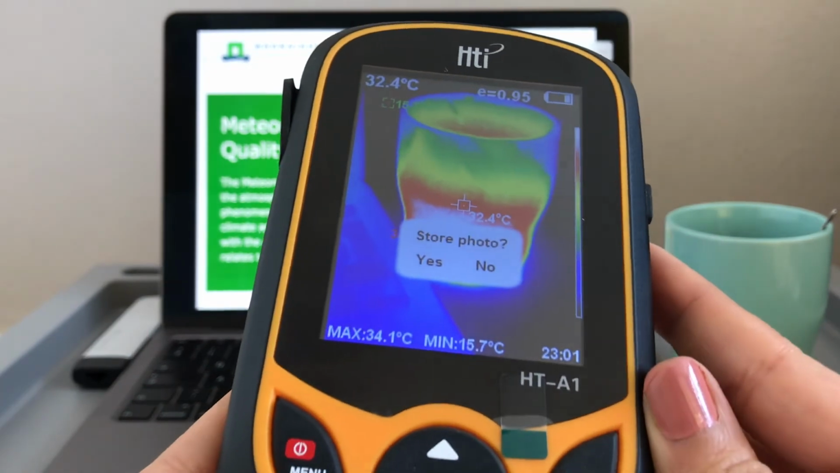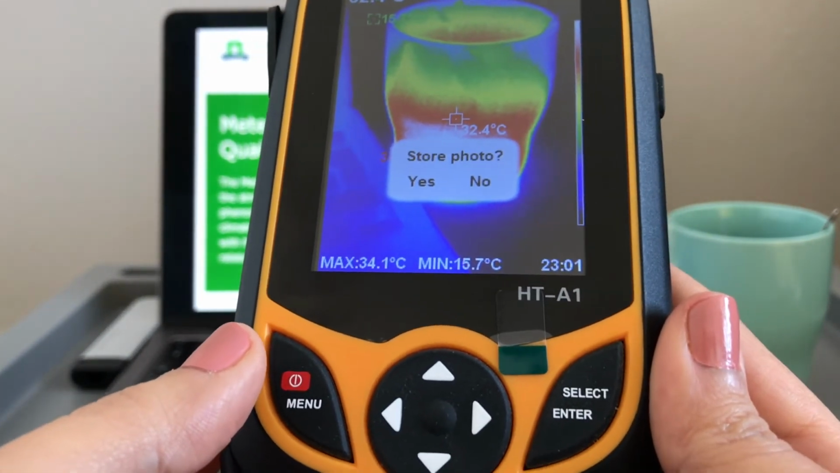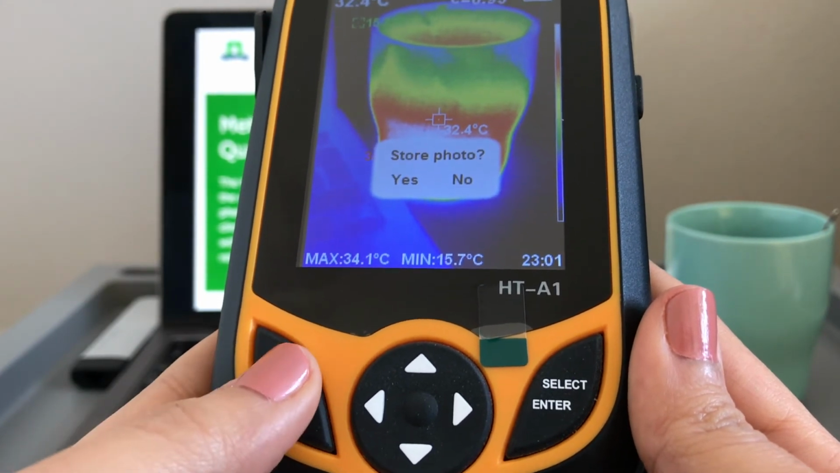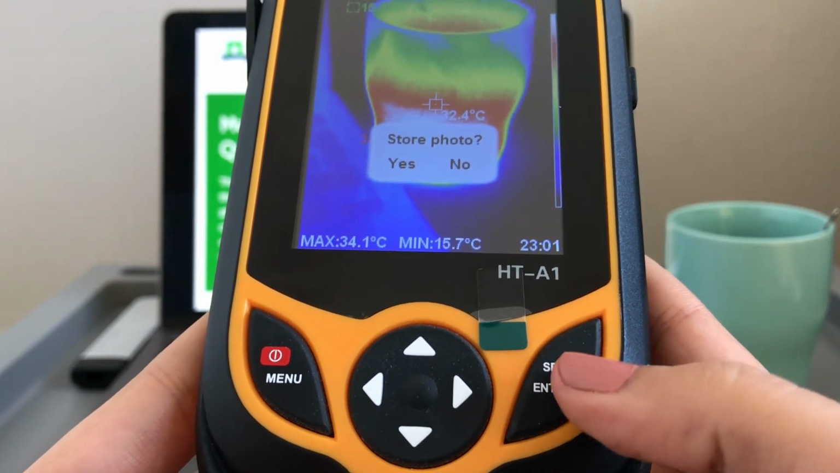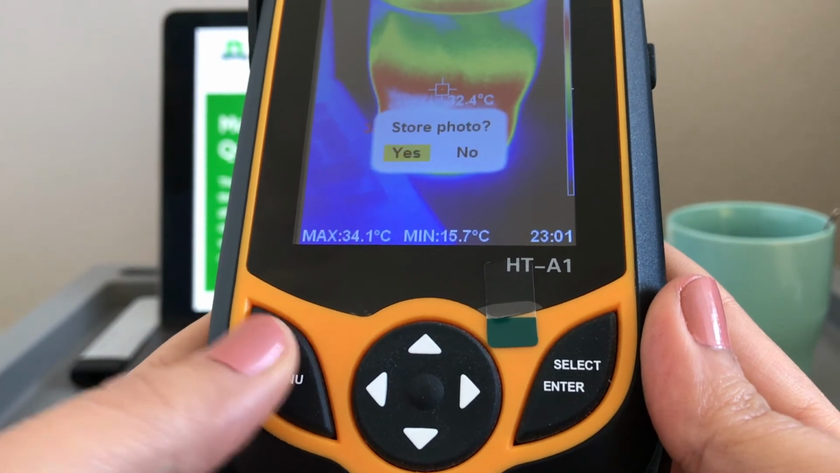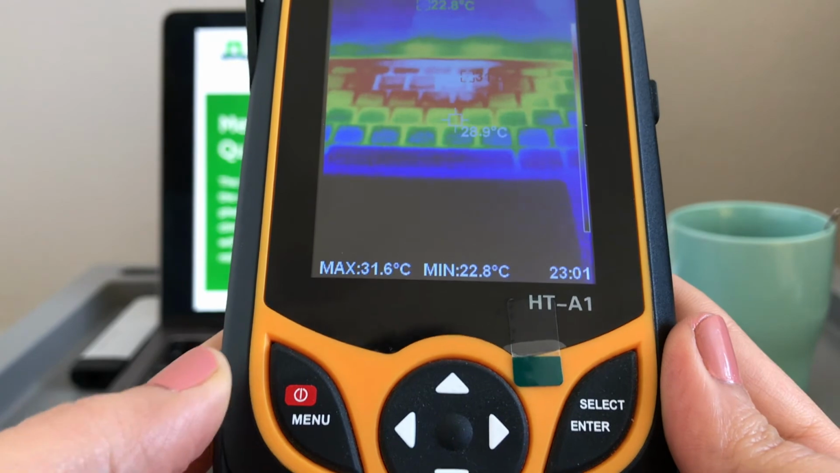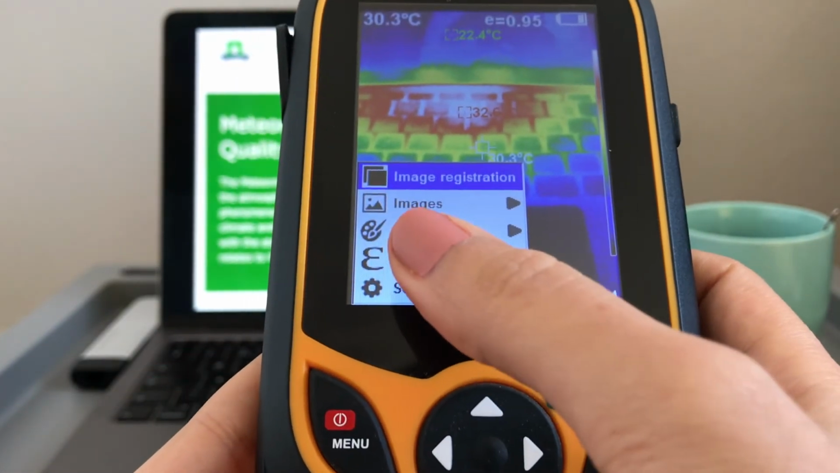Then it will ask me whether I want to store and save the photo or not. Remember, if you want to say yes, you need to press the menu button. If you want to say no, you need to press the select button. In this case, I want to save the photo. In order to see the photos, I need to go to the main menu and then select the images.